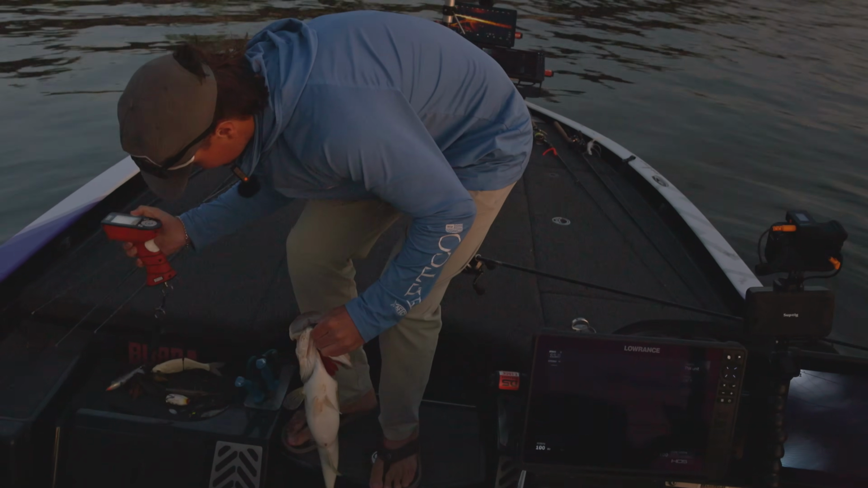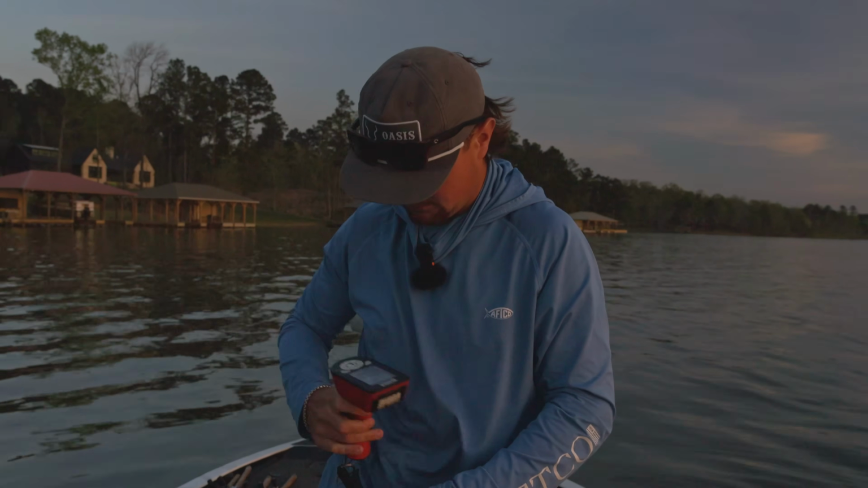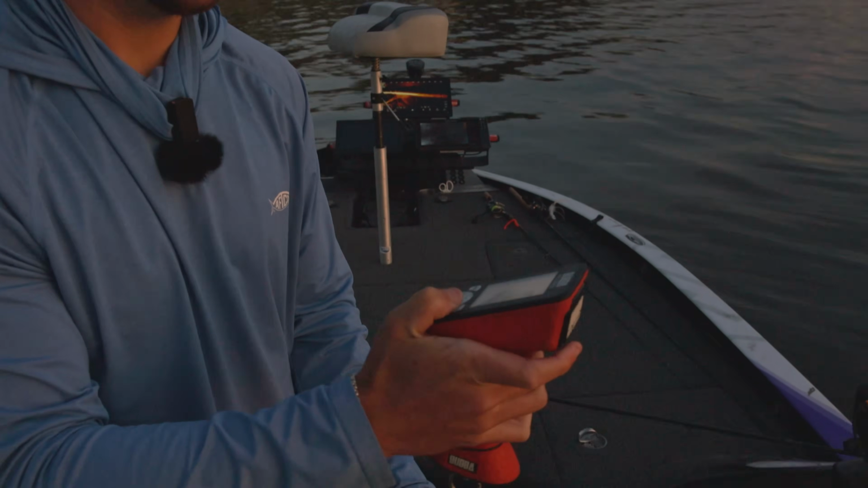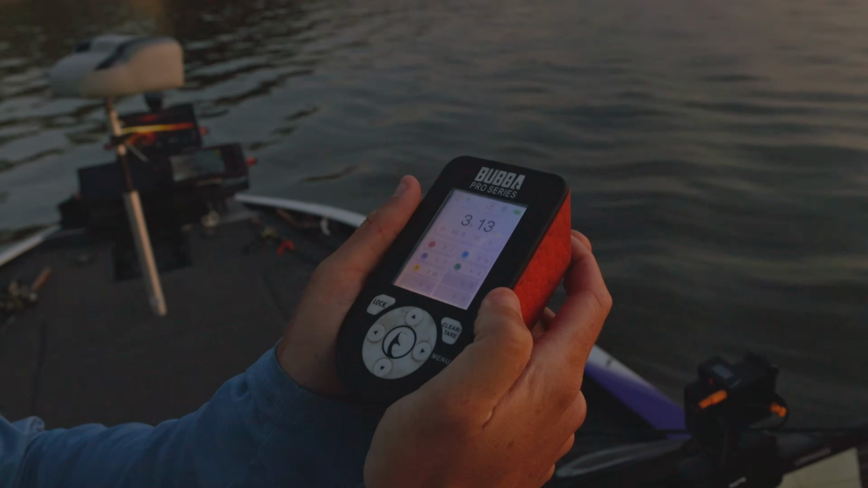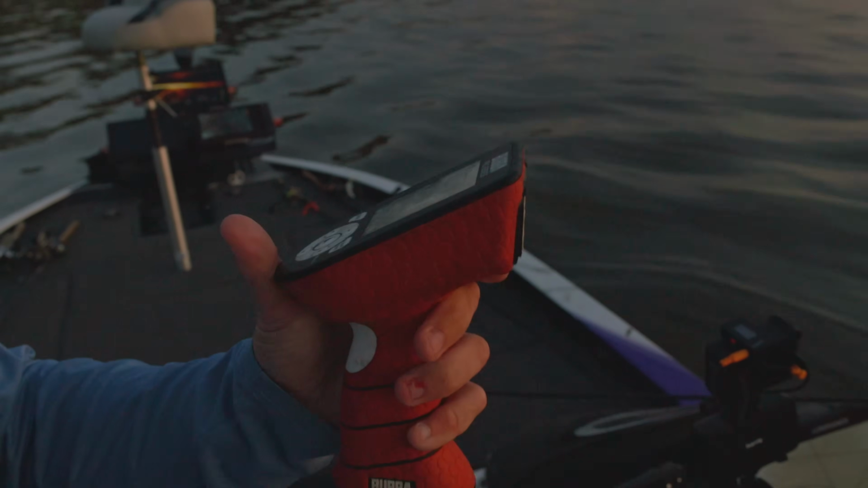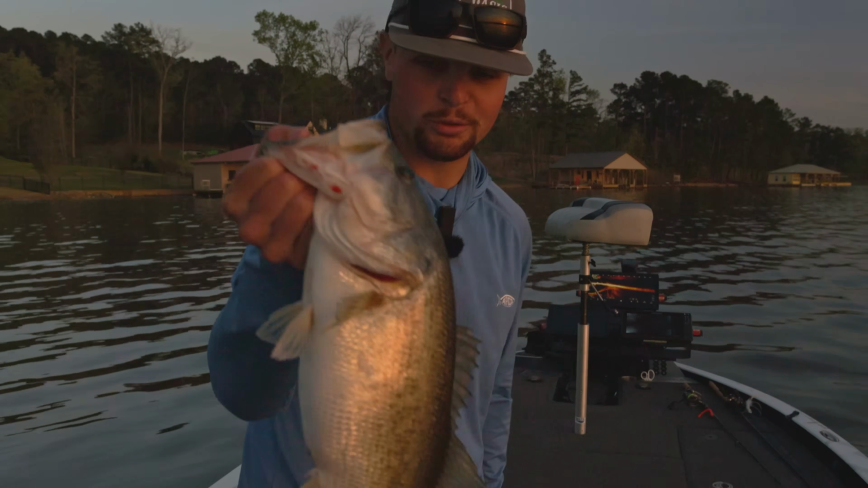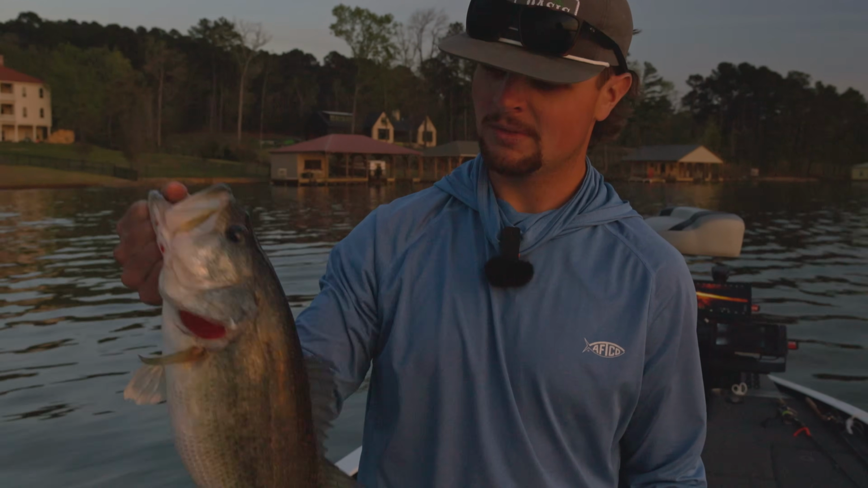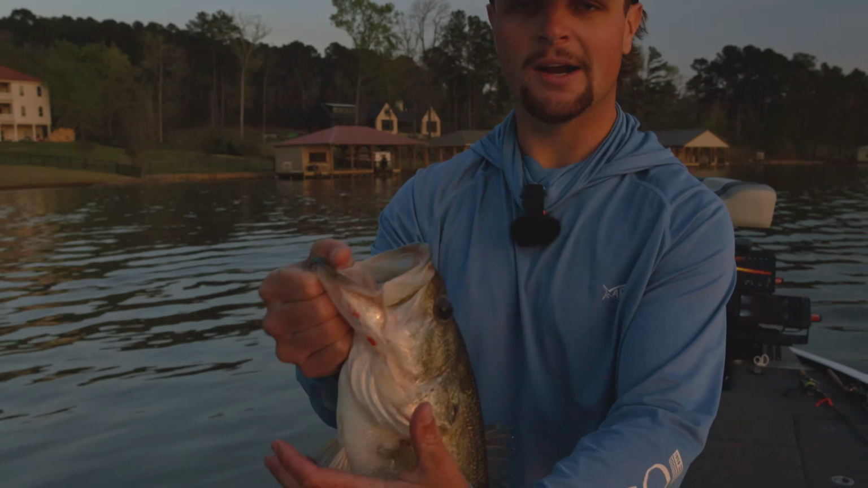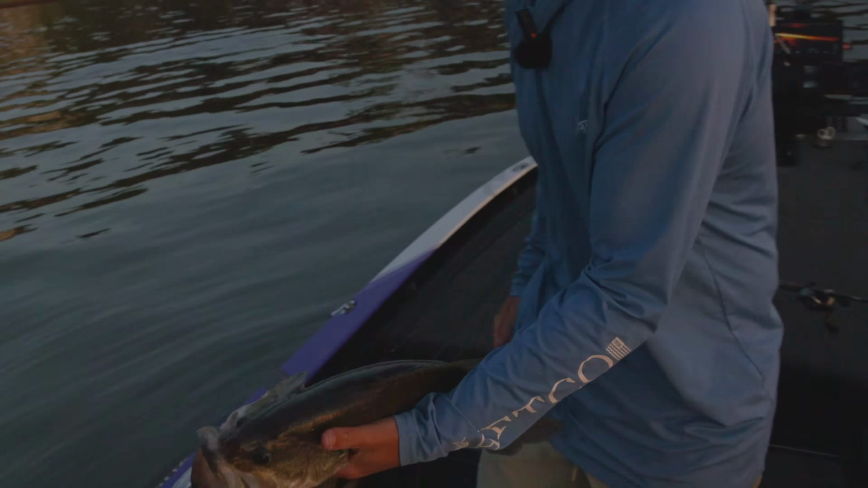About to lose our sunlight here. Got a little late start today. Let's see where that one goes. Oh, almost a 4 pounder. 3.13 locked in. Sweet. Man, I thought I had another one of those, like those real big ones, but wow, that is awesome. Fun. That is fun right there. Carolina rig, old school. You know, always got to throw the minnow. Let her go.